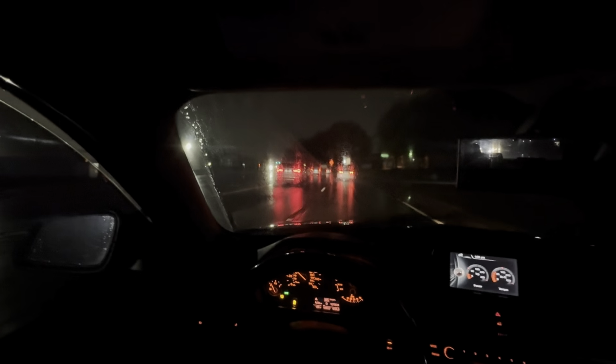Currently on the road right now, got the POV mount on, about to meet up with the bro. As y'all can see, it's rainy, it's wet out. But yeah, man, I do need some gas. We're still about to hit the highway really quick.